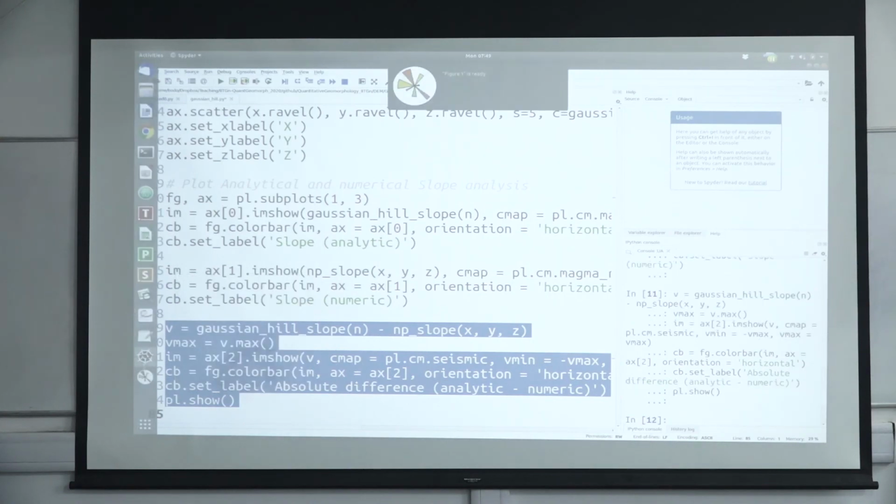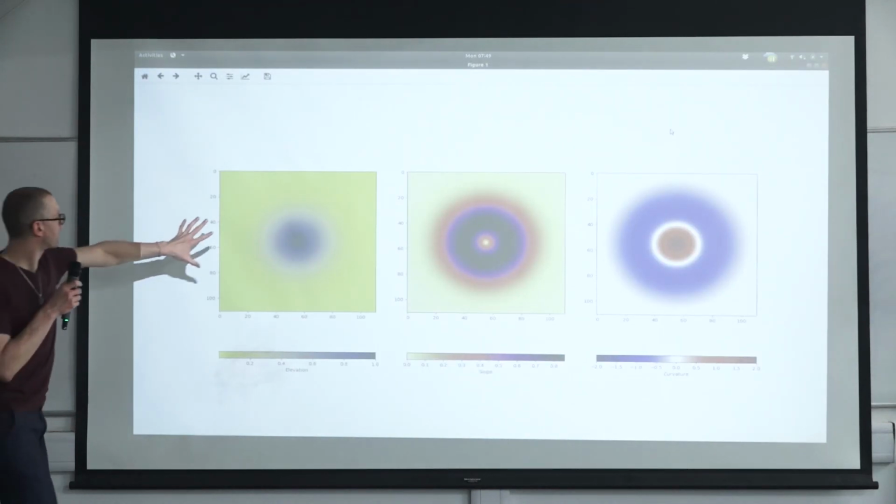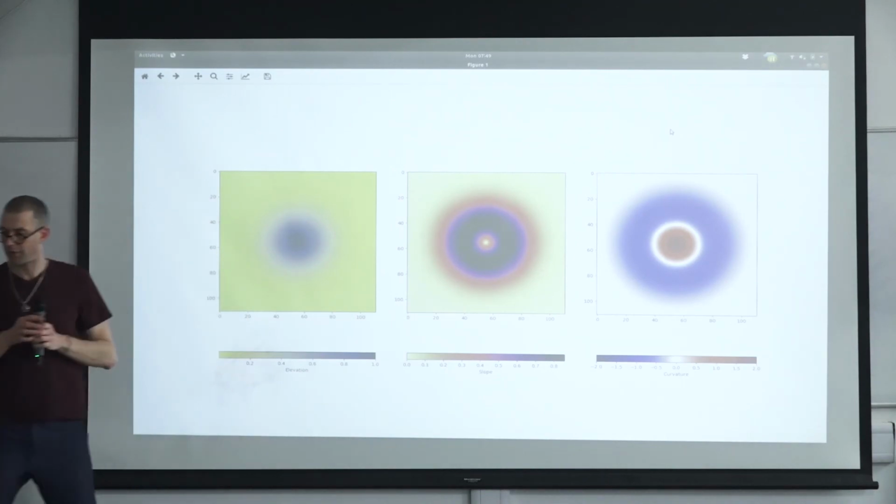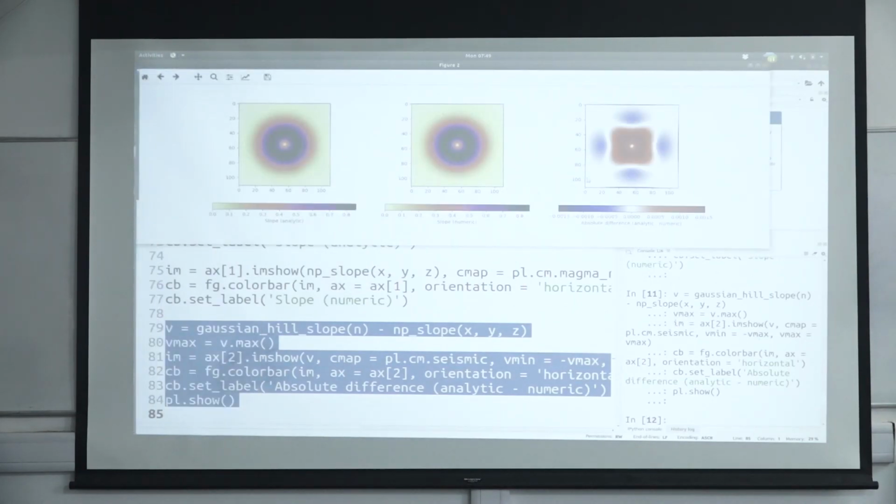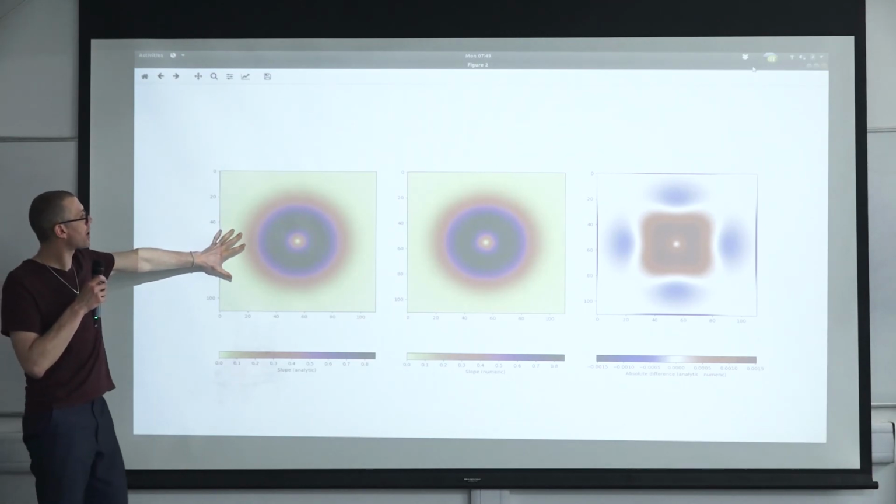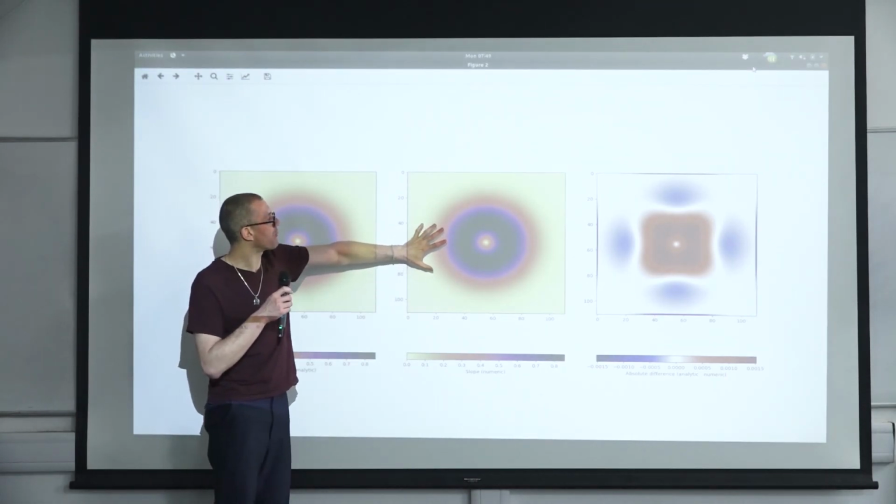You can think about this as being two digital elevation models. This is one digital elevation model. This is another digital elevation model. This is our analytical slope. This is our numeric slope.